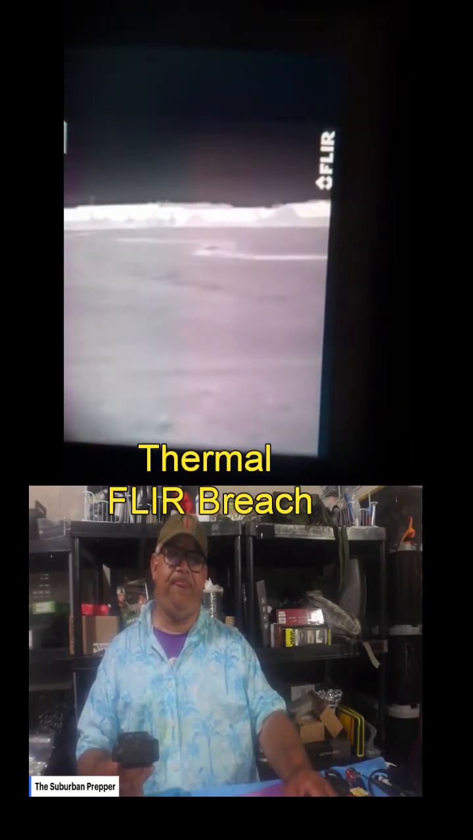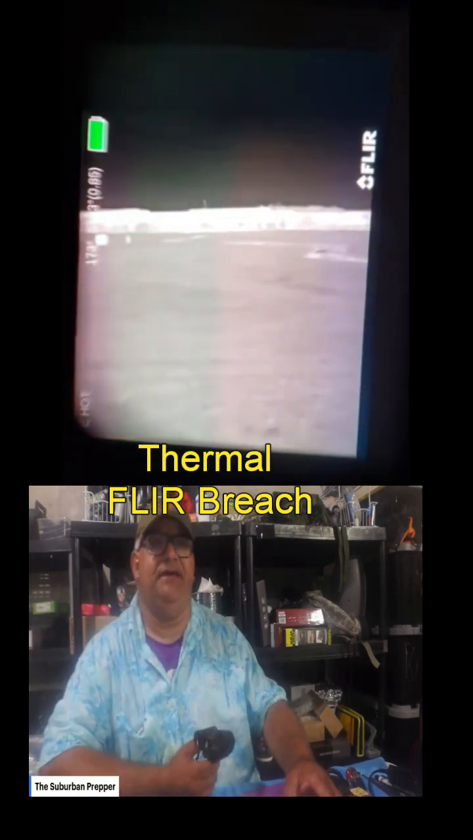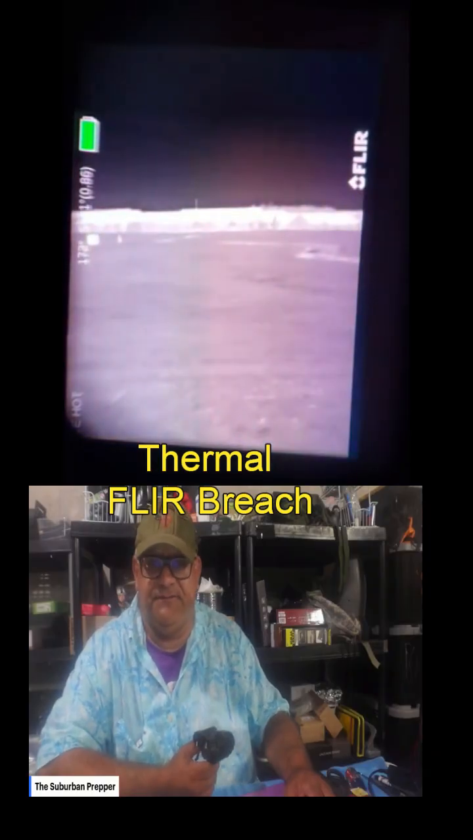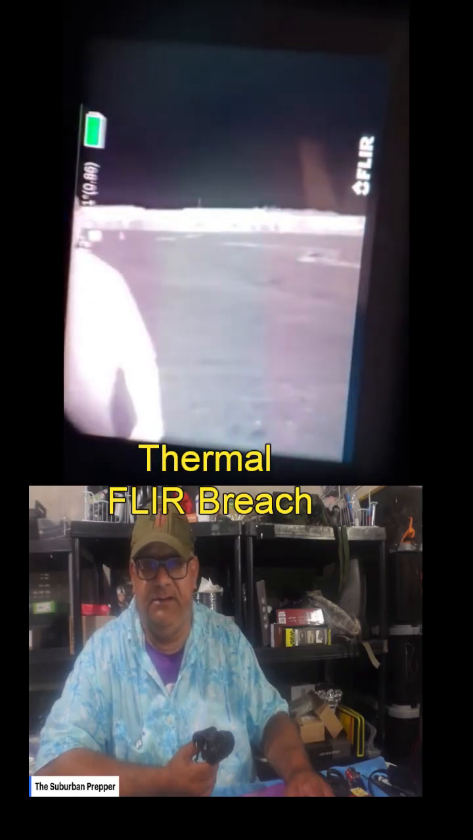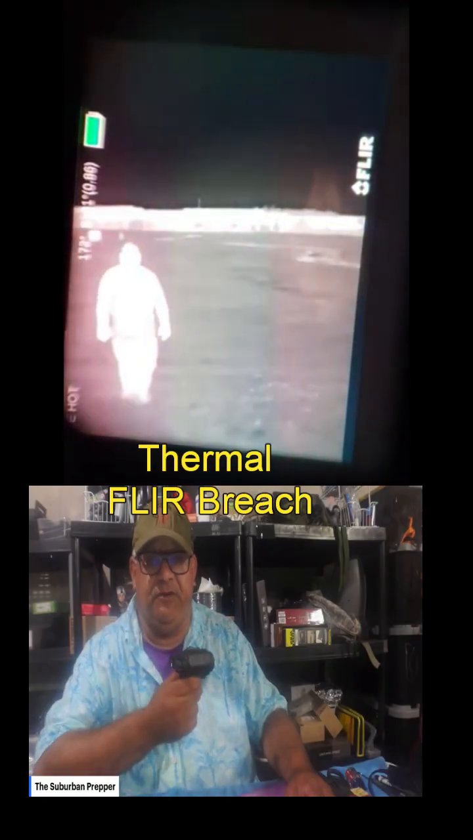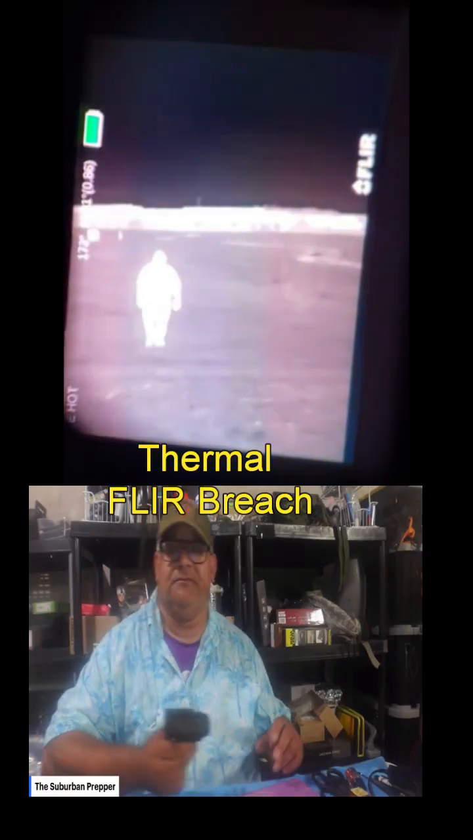So you can't hide heat, okay? You can camouflage at night, just like you would during the day. It'd be hard to see, but you can't hide your body heat, folks. It's an excellent choice for tactical operations and surveillance, hunting, and detecting heat signatures. This thing has a miniature thermal sensor that delivers high-resolution imagery, and it's beautiful.